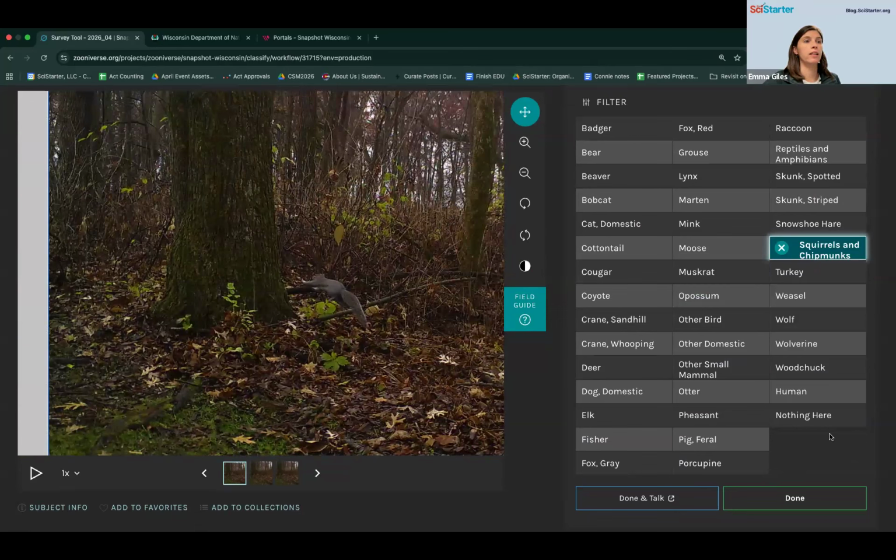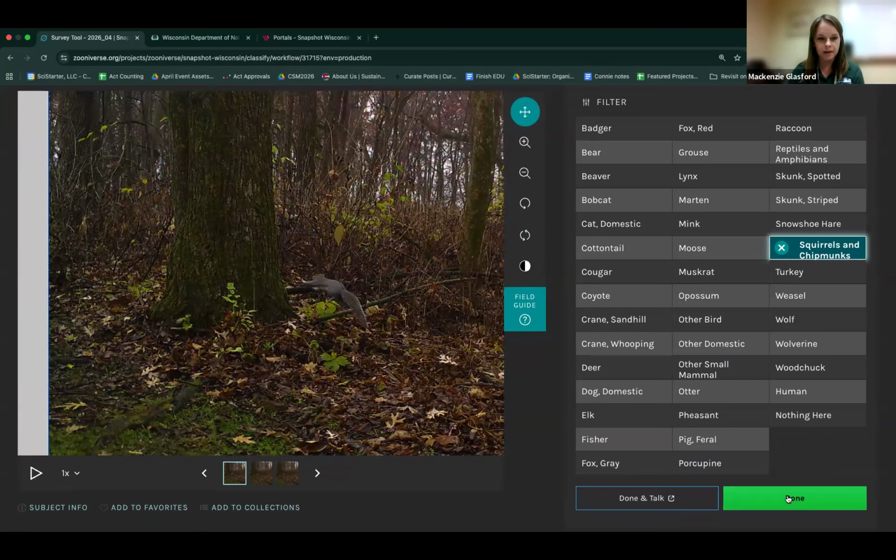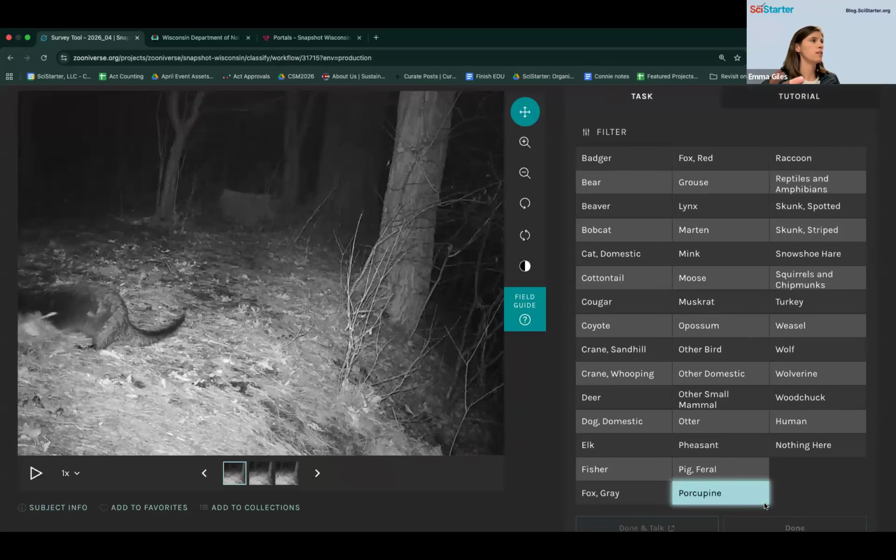But I don't click nothing here unless there's literally nothing, right? Correct. Yeah, that is possible. You can scan the image really closely, and it's possible that the camera was triggered by some sort of vegetation. But we do try to weed those photos out if we can. Okay, awesome. All right, I'll go ahead and hit done, and then it moves me to the next one. Ooh, what are you?